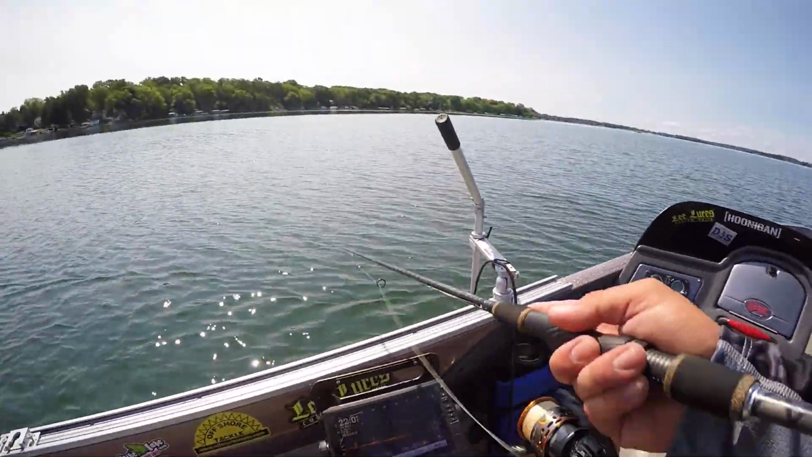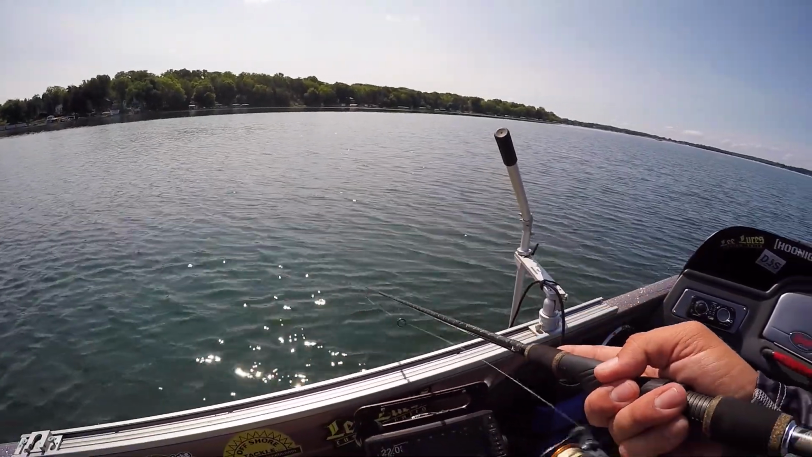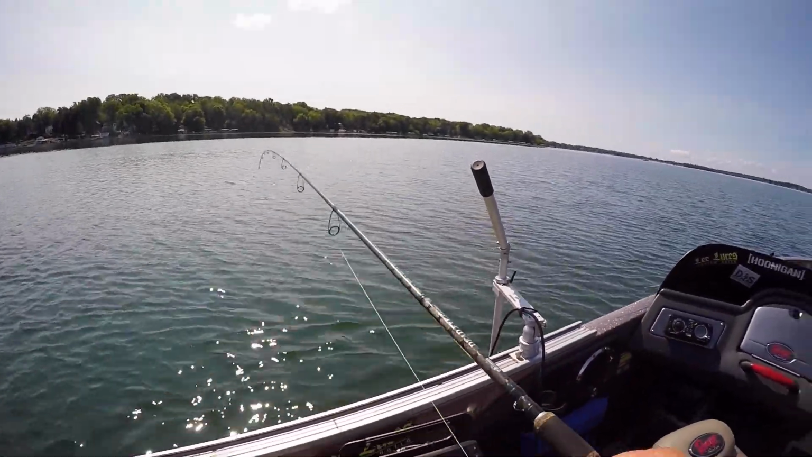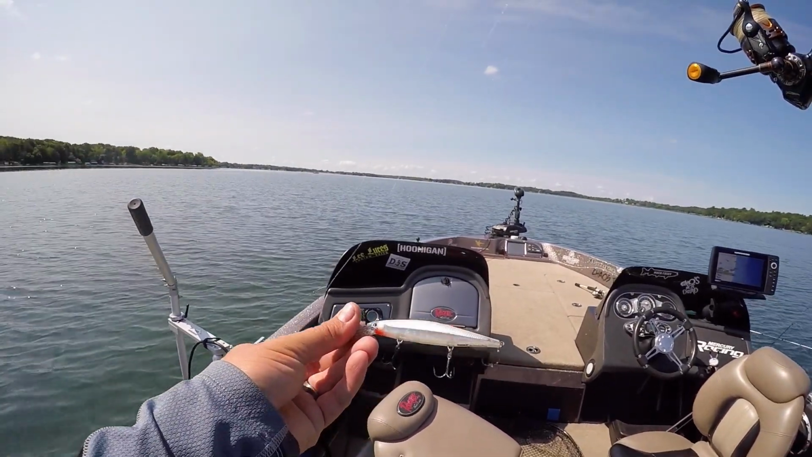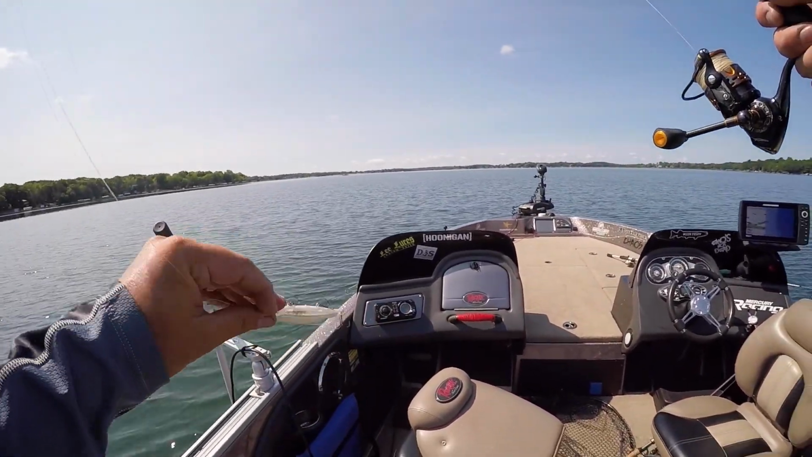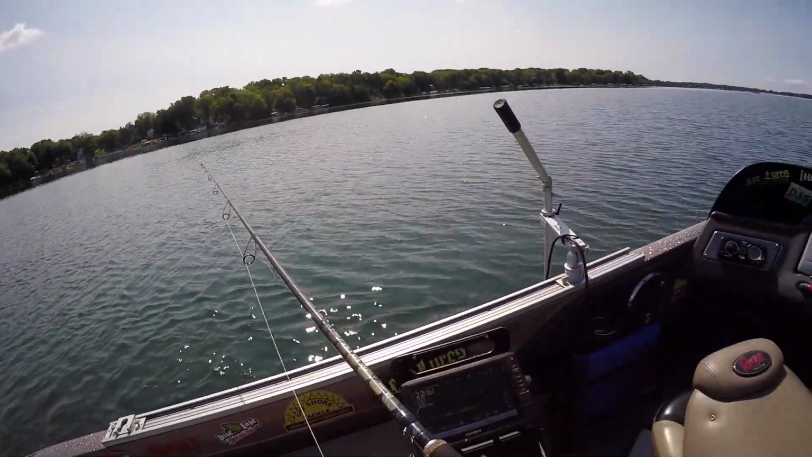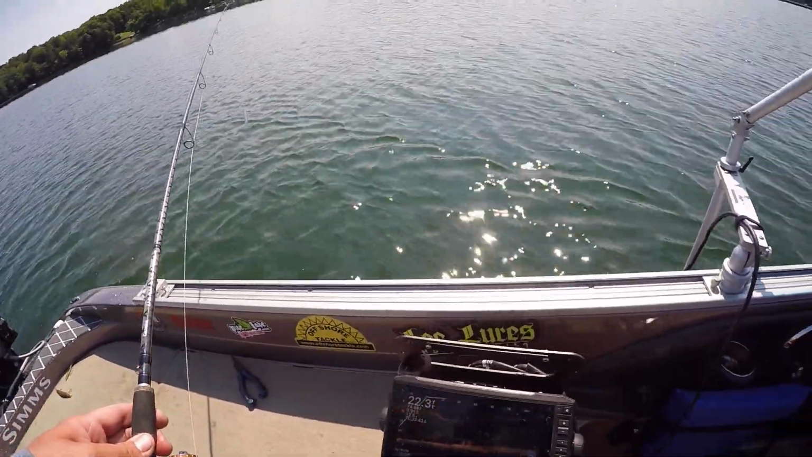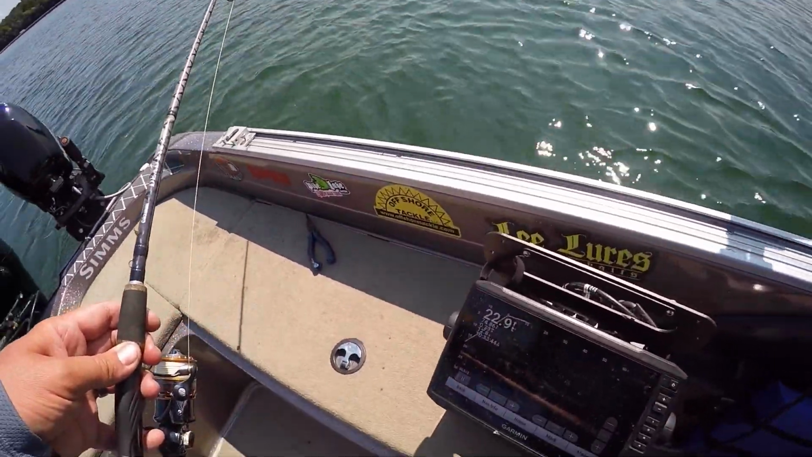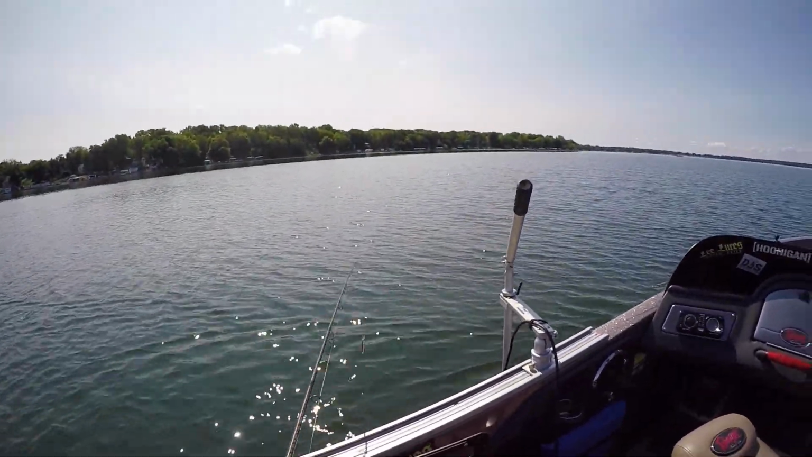This lake is very clear, so I like to use more natural stuff, perch, greens, whites, things like that. So I got this white one on here, pretty standard jerkbait, and it is a slow sink. I guess it's not truly a suspending, but that's perfect for these fish. Now obviously this bait isn't getting down super crazy deep, but it's getting down plenty far.